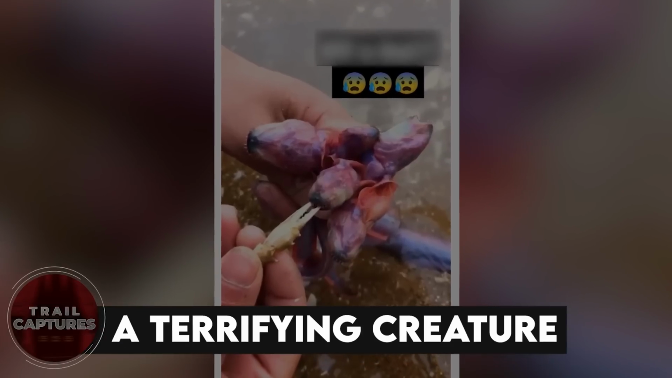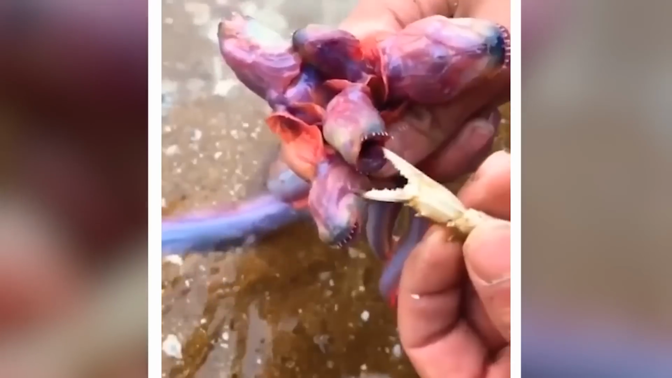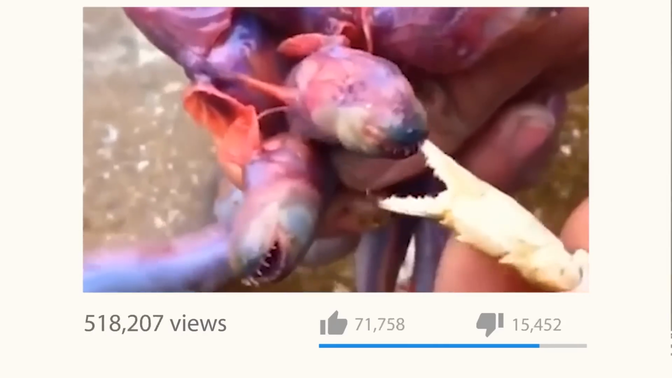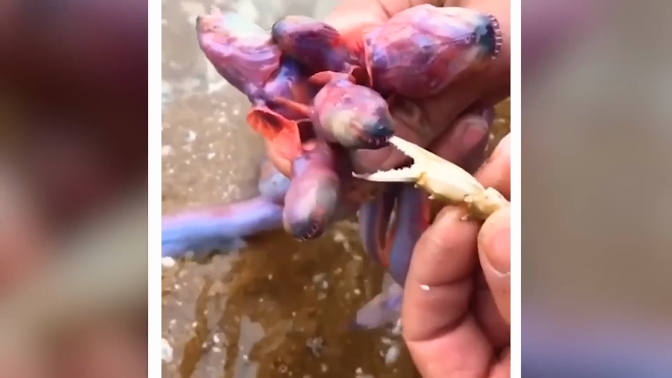A terrifying creature. Is it a plant or some new kind of bird babies? Well, whatever they are, I'll be staying far, far away from them because they already look quite creepy in a video. When this clip hit the internet, it had everyone in shock. To some, it was a rare sea animal, and to others, they were alien babies. But to me, there's something I should stay away from.